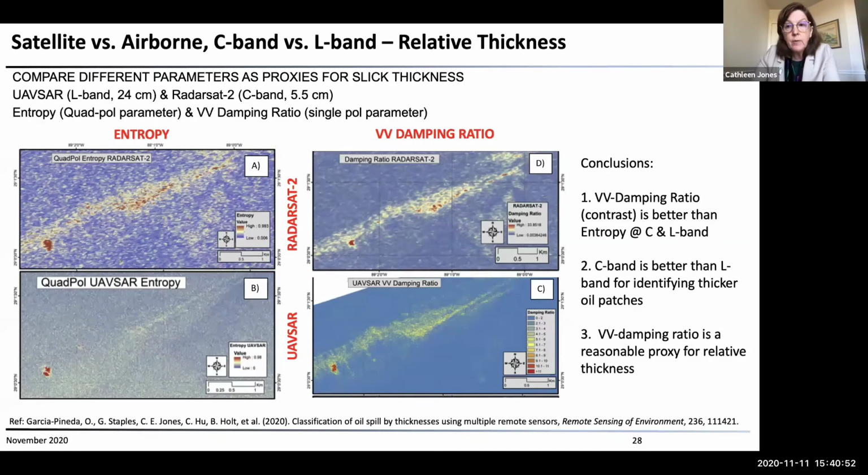So the conclusion was that the VV damping ratio is a reasonable proxy for relative thickness for either C-band or L-band, but that you have to have a low noise instrument for this to work.